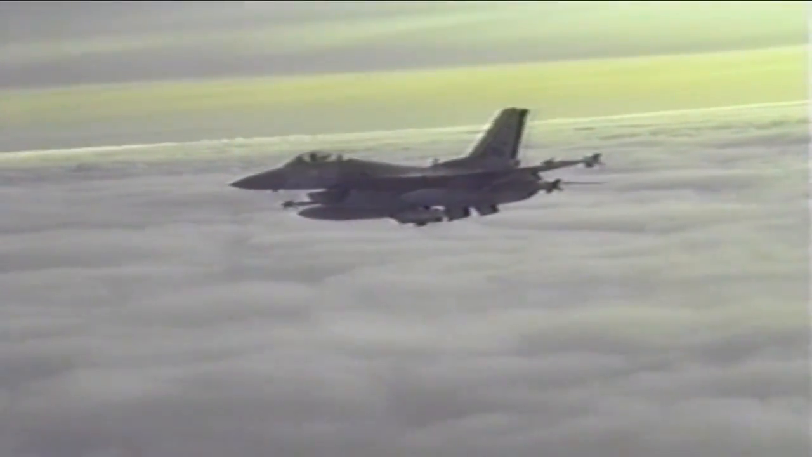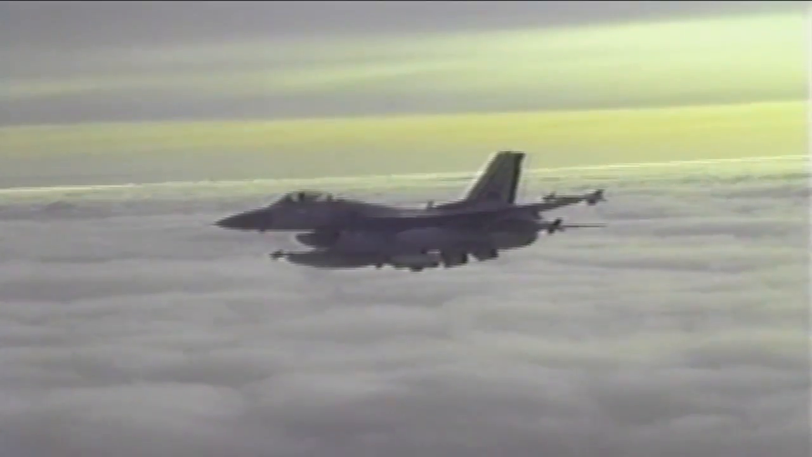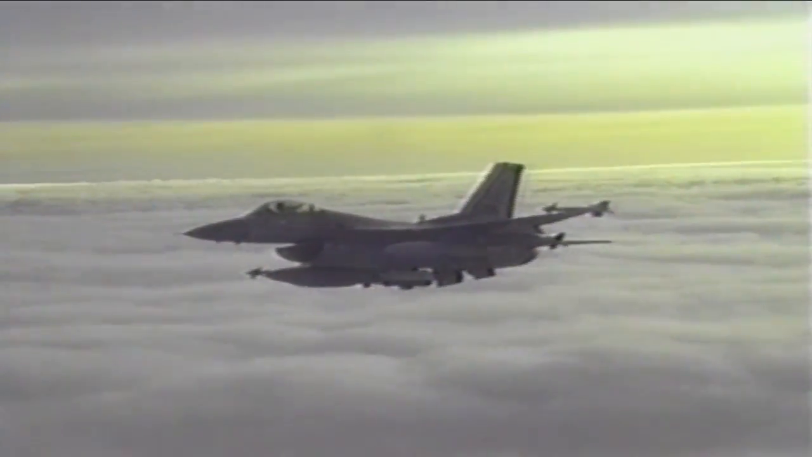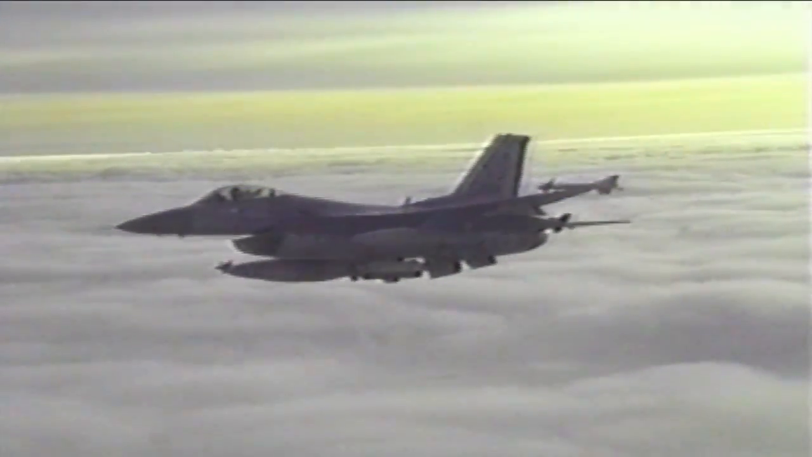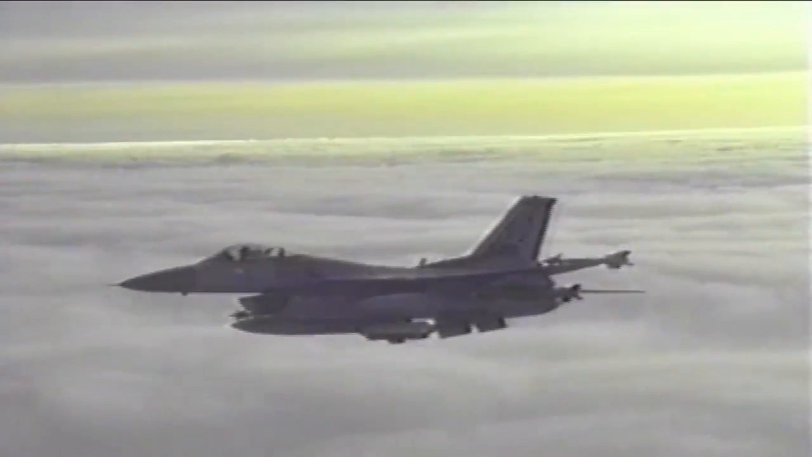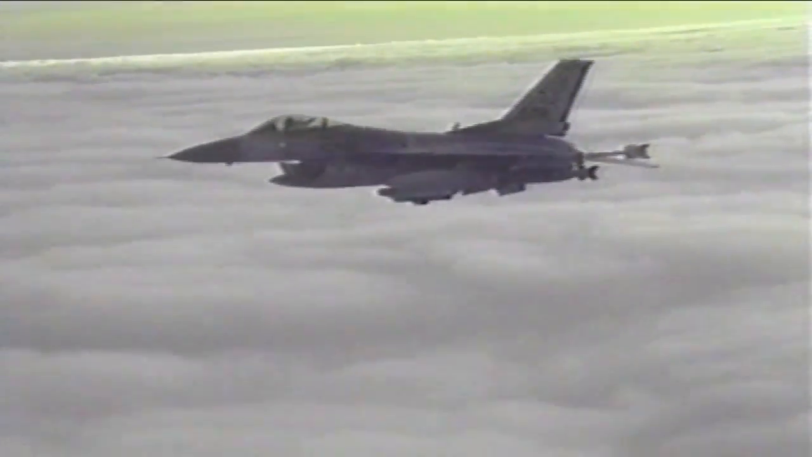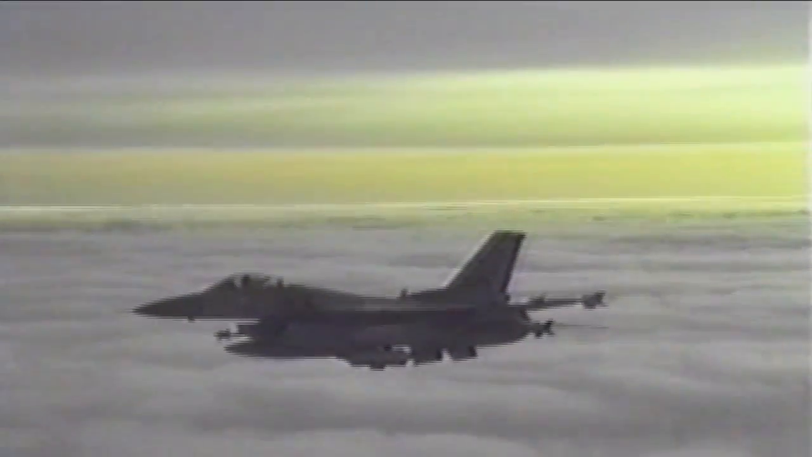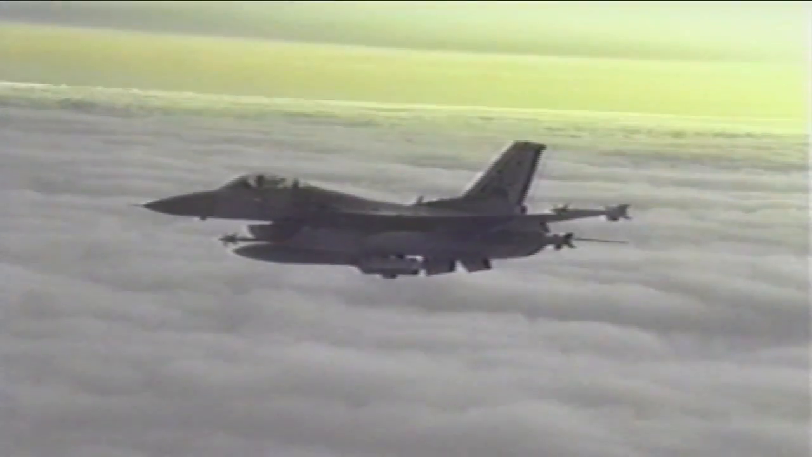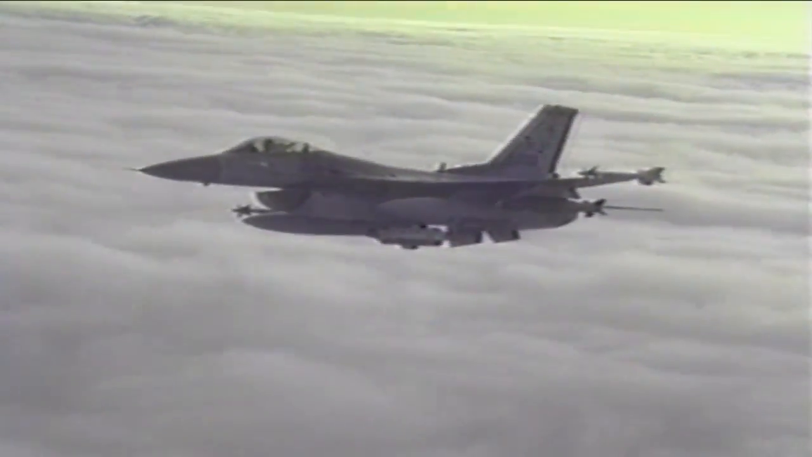Bulldog, Crockett 3-2. Crockett 3-2, go ahead. Roger, Bulldog 2, check 40 past the area. Indicate Alpha 2. Hey, Crockett 3-2, say that authentication again.